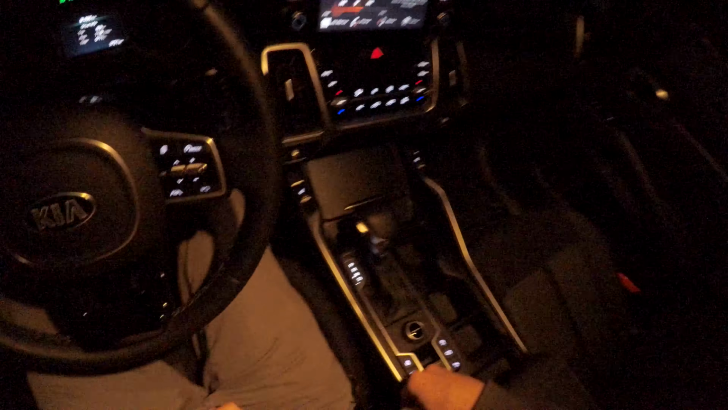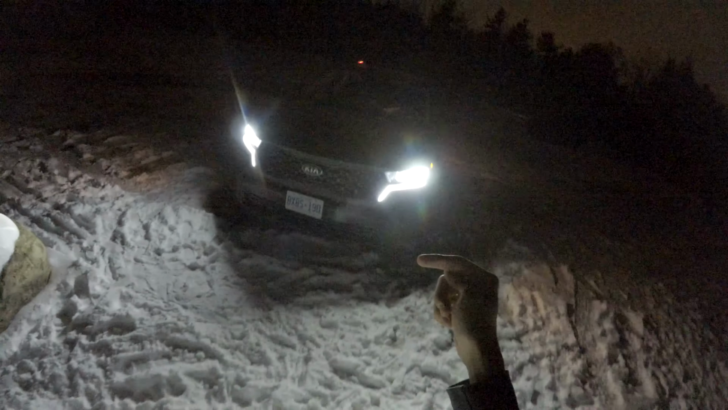Here we are, back. That was a quick POV drive. And yeah, really good high beam assist, and driving-wise was also pretty nice, but that's not what we're going to talk about in this, like I said, full review, top right hand corner or on the left hand side of your screen in a few seconds.